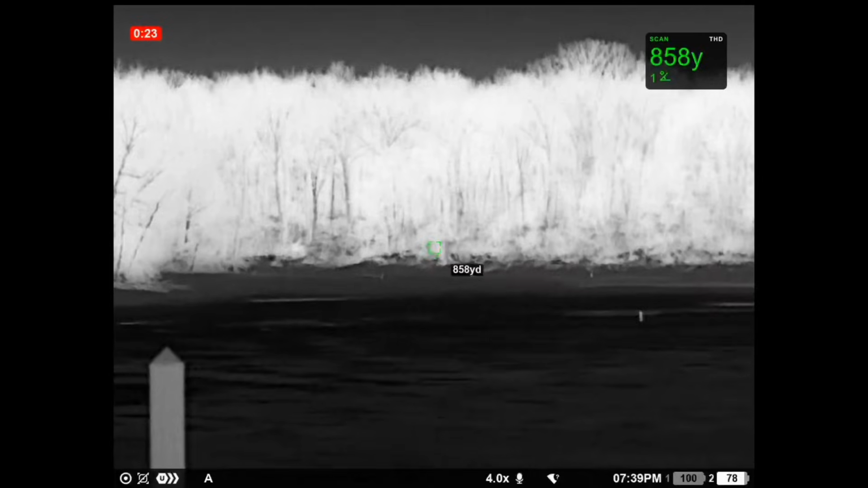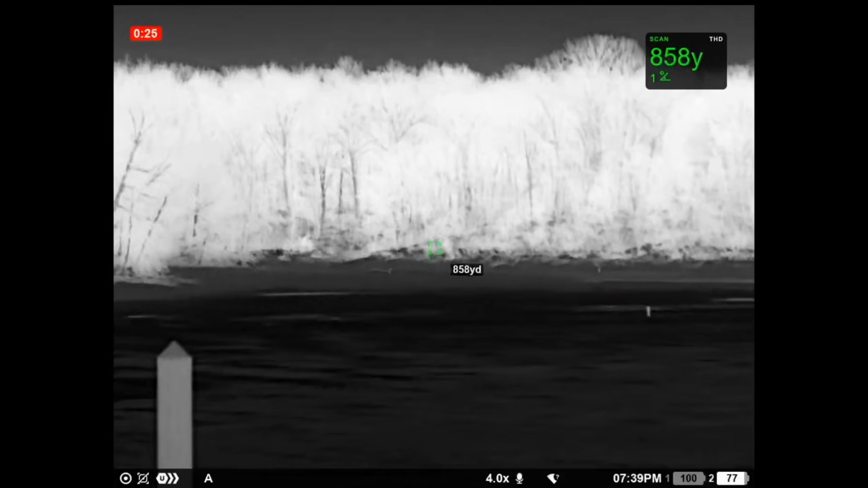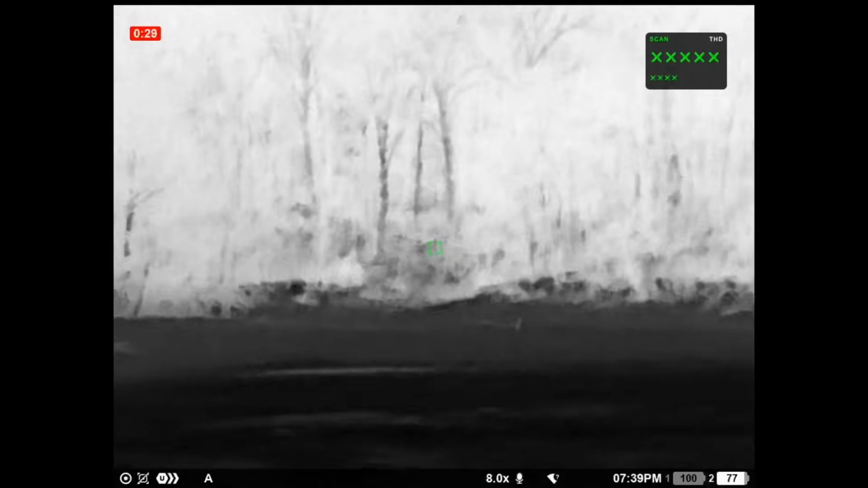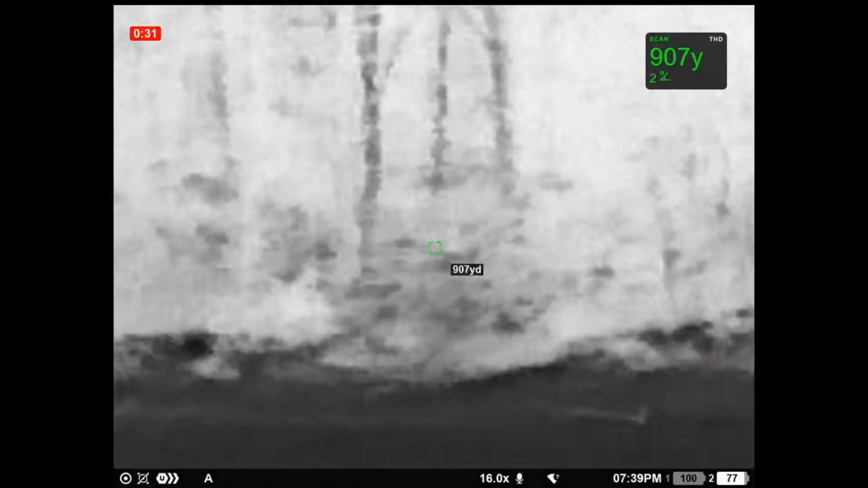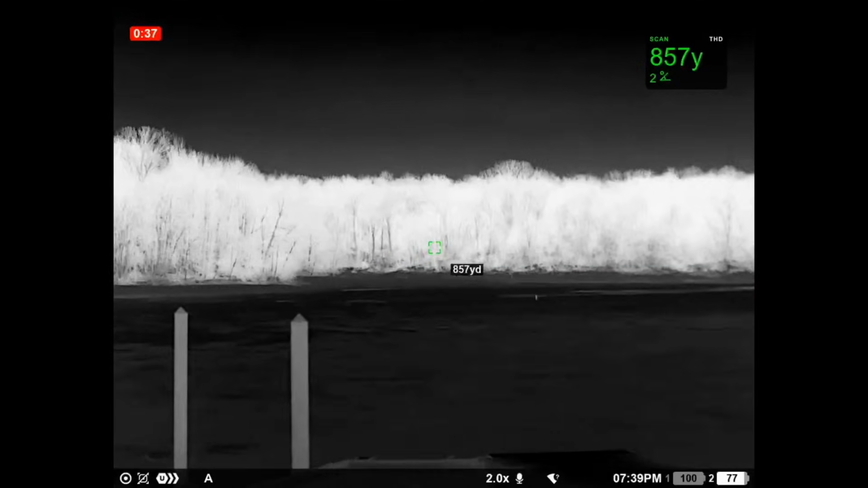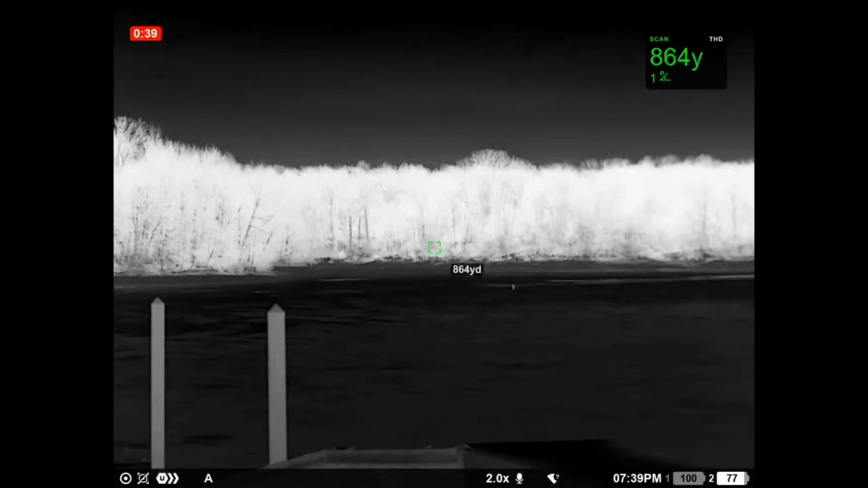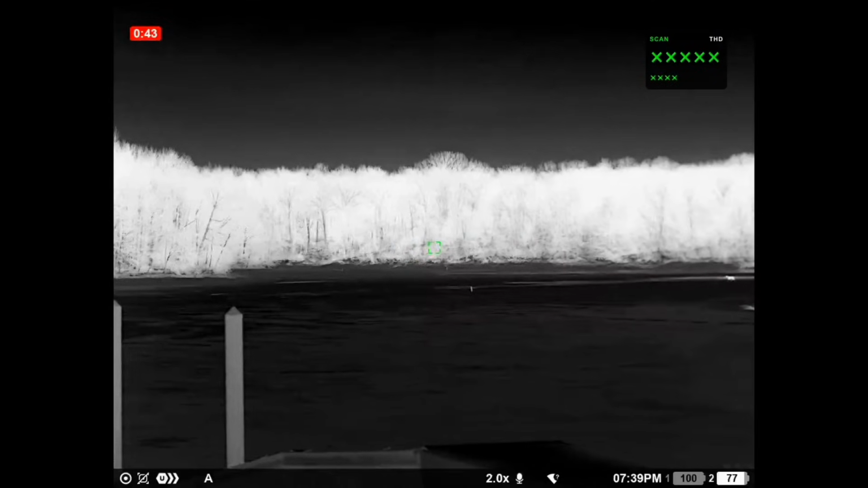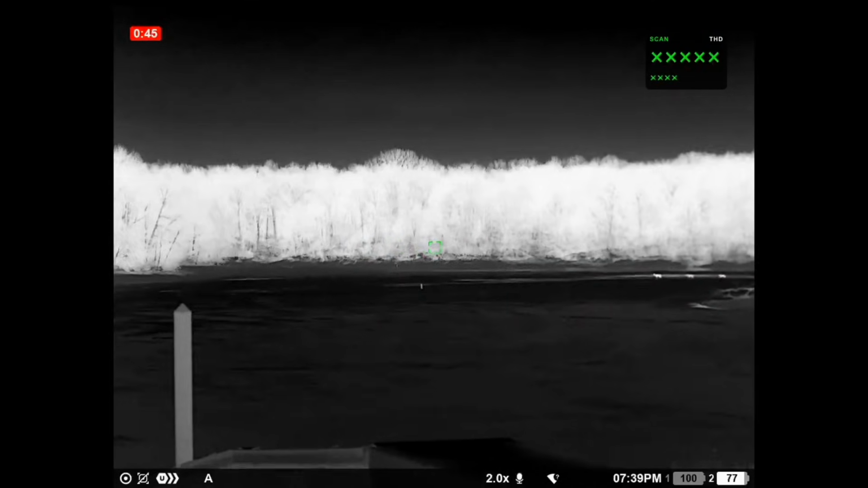Half a mile away, if there was something 8 to 10 feet tall standing on that shoreline, I could definitely key up on him at 16 zoom. This is 50mm lenses, and at 2x optical it starts out at that. So if you think sometimes it's closer than what you think watching my video clips, it's not.